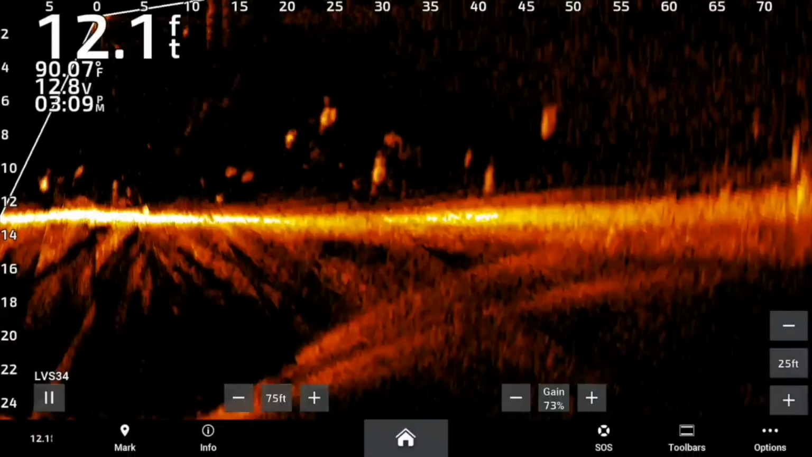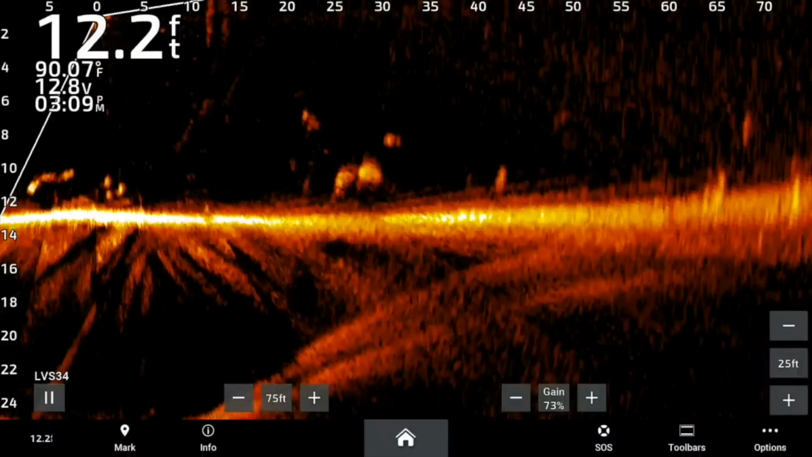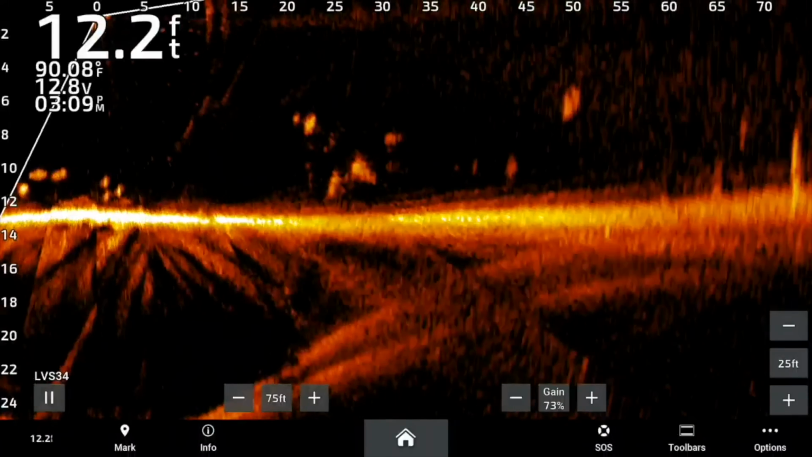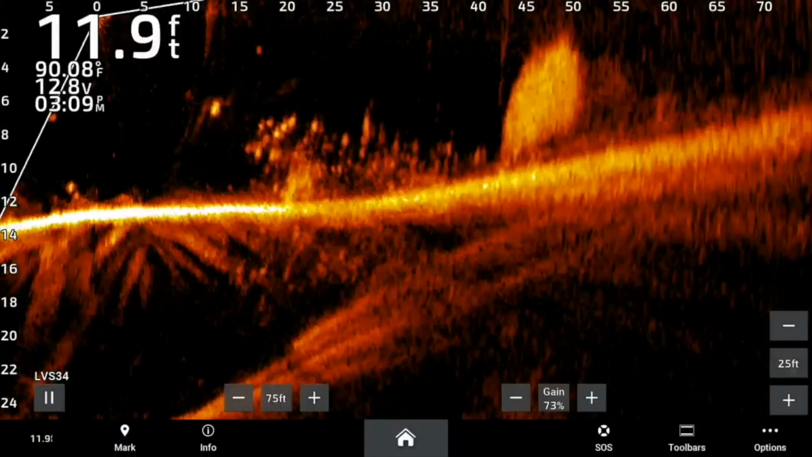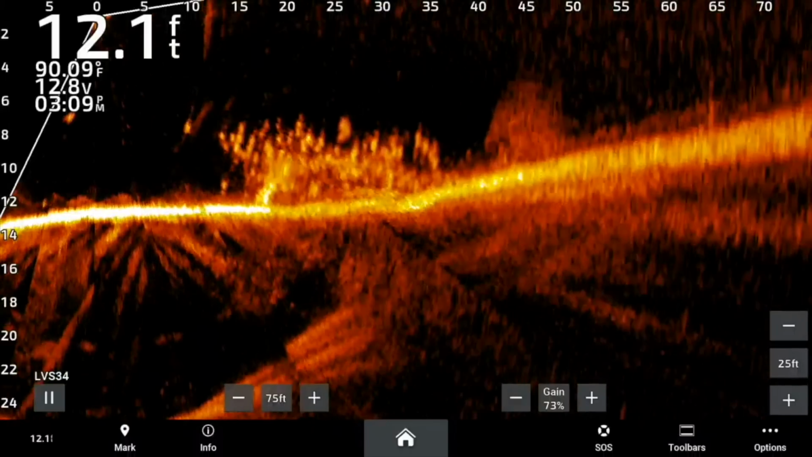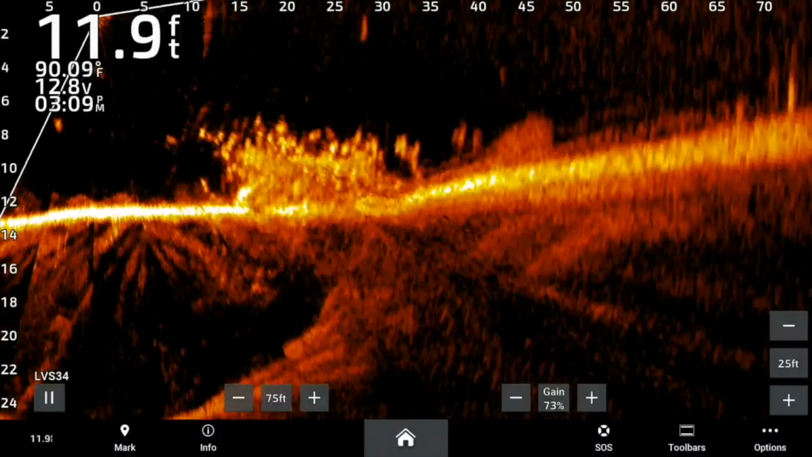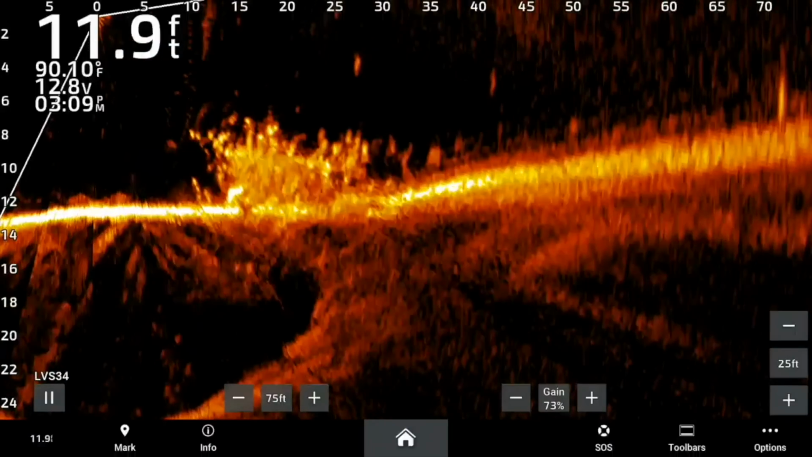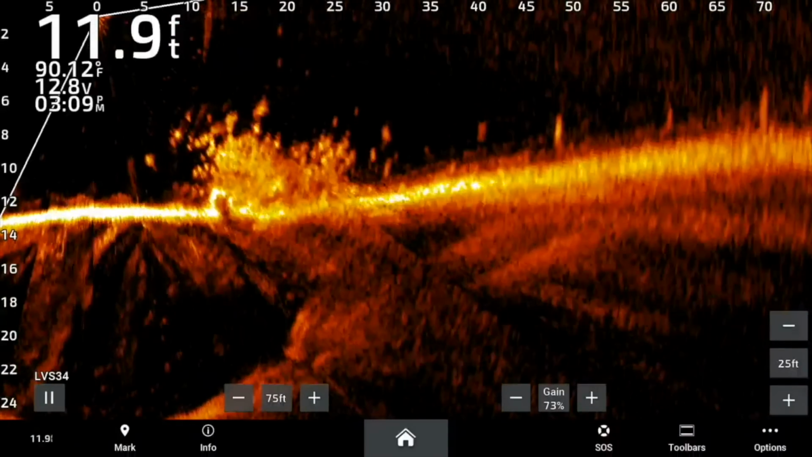Let's see. Yeah, those are catfish. And those are perch. I mean, look at how many perch there are. Now there's probably some crappie and bass mixed in there and you just can't see them. Like that one coming,